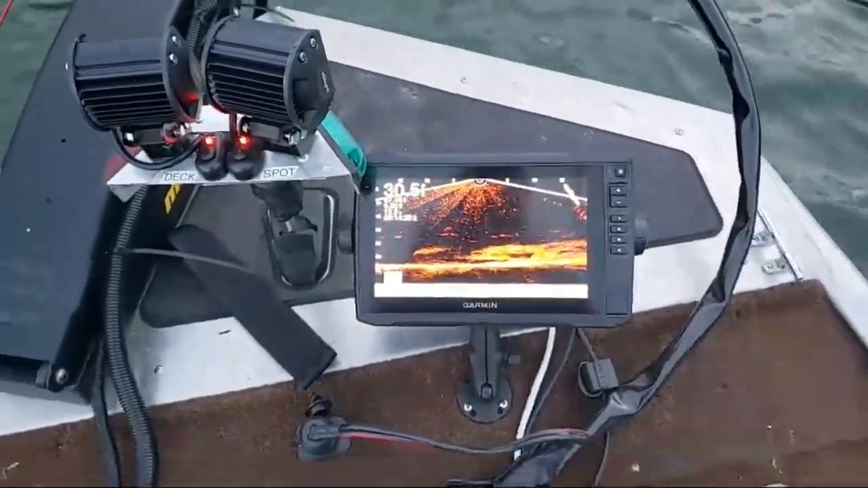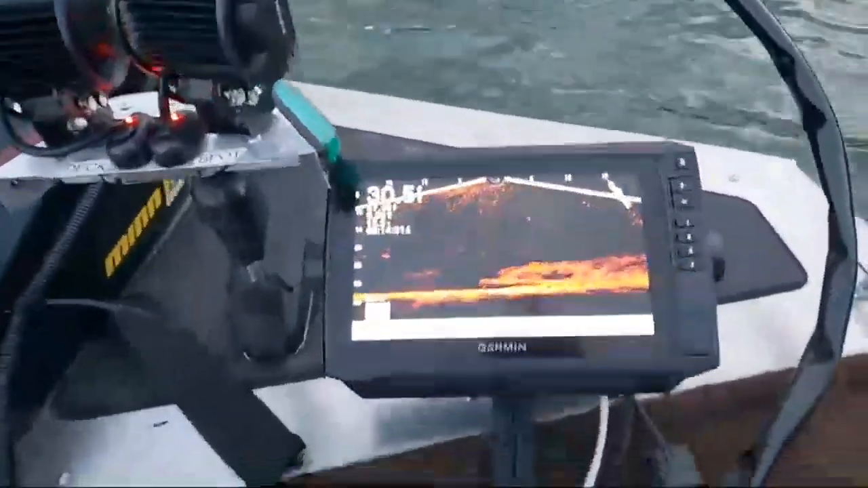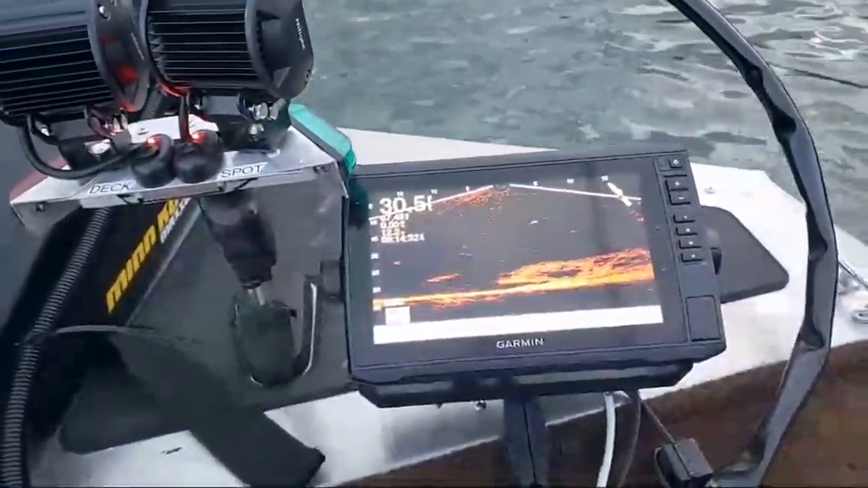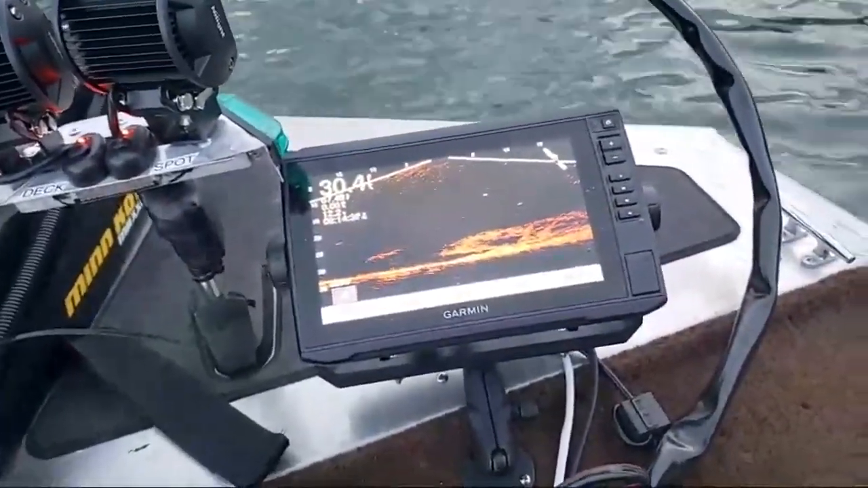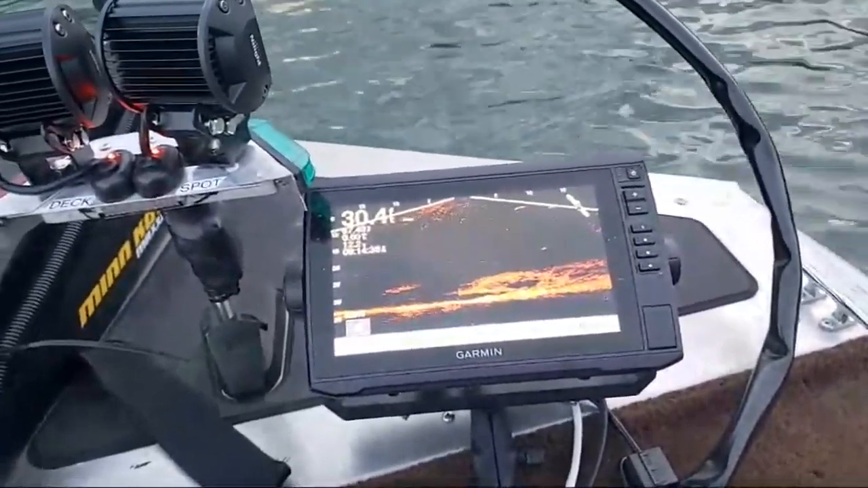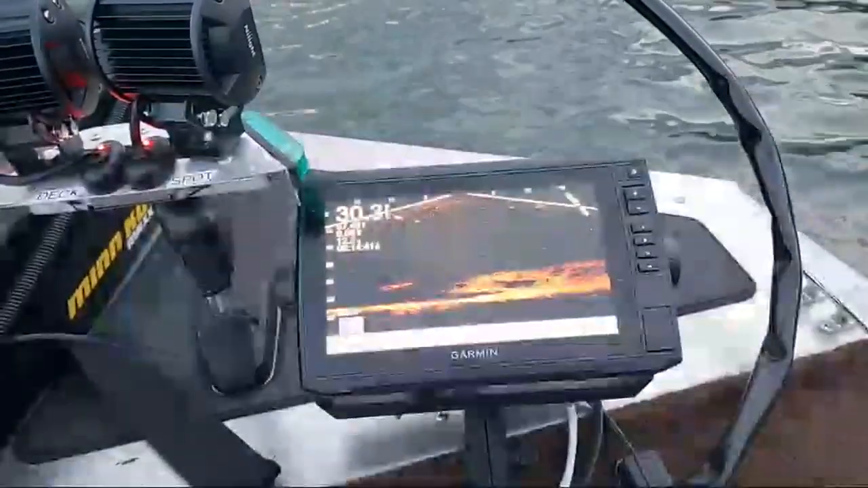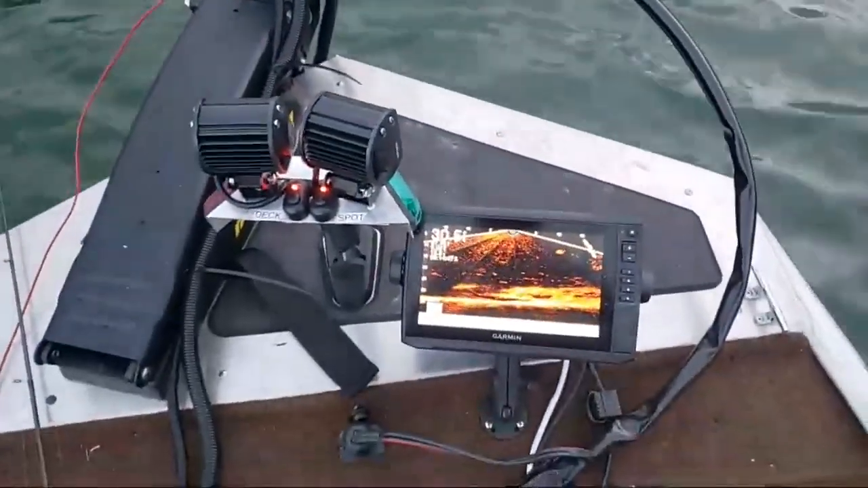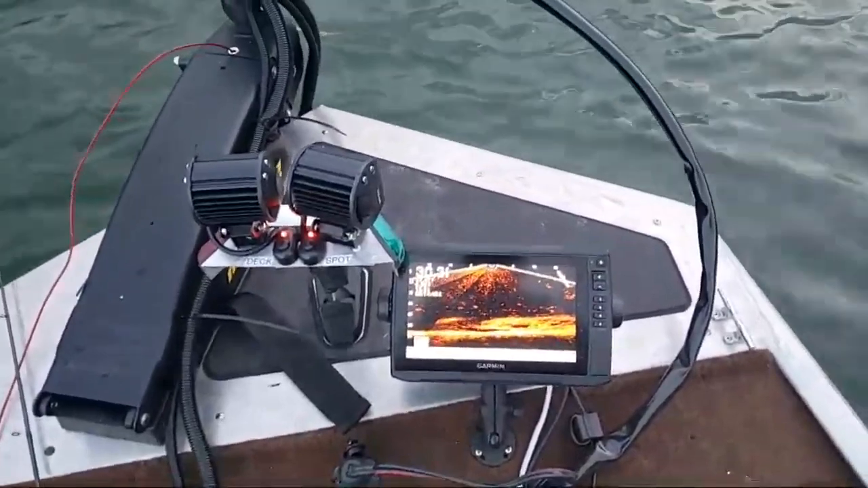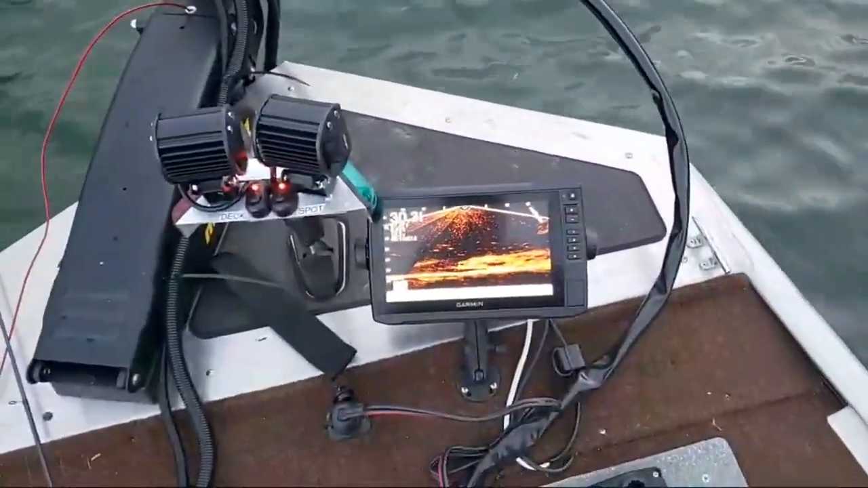And sometimes that's what we're doing. I'm jigging on top of them enough to make them come up out of that stuff and come after my bait. But that was my fault. Let's come up higher because we got a lot of return. I moved the boat and made them run away. You see how they scattered?